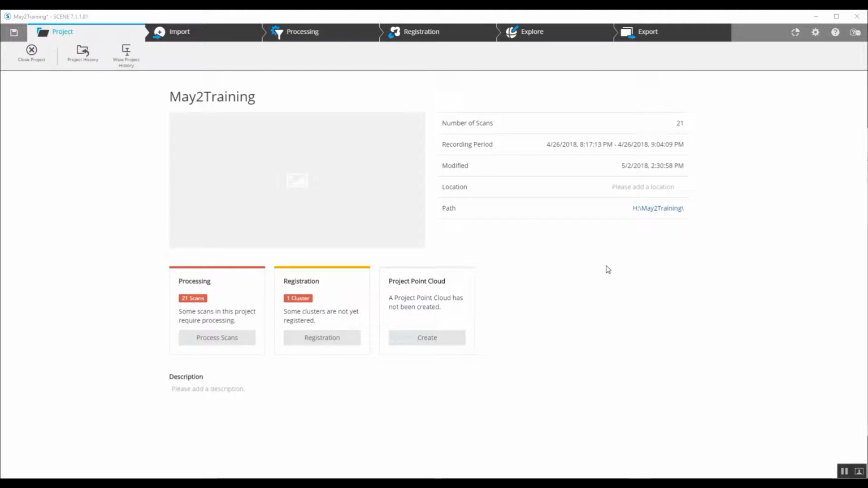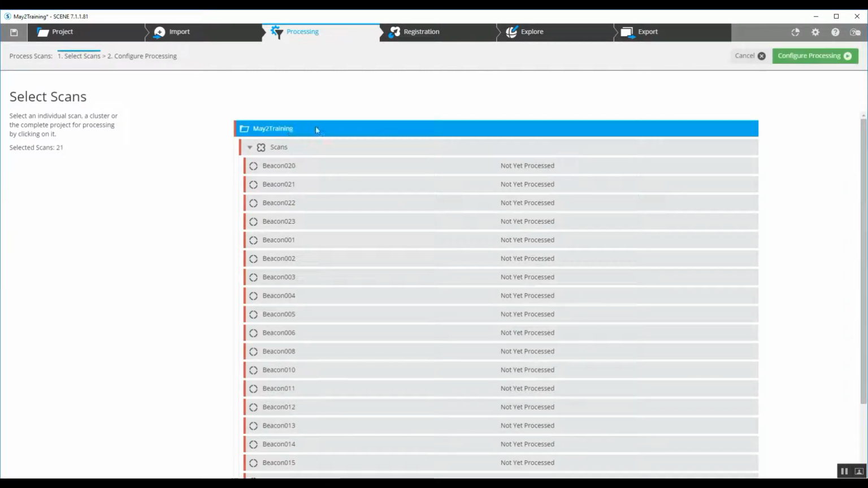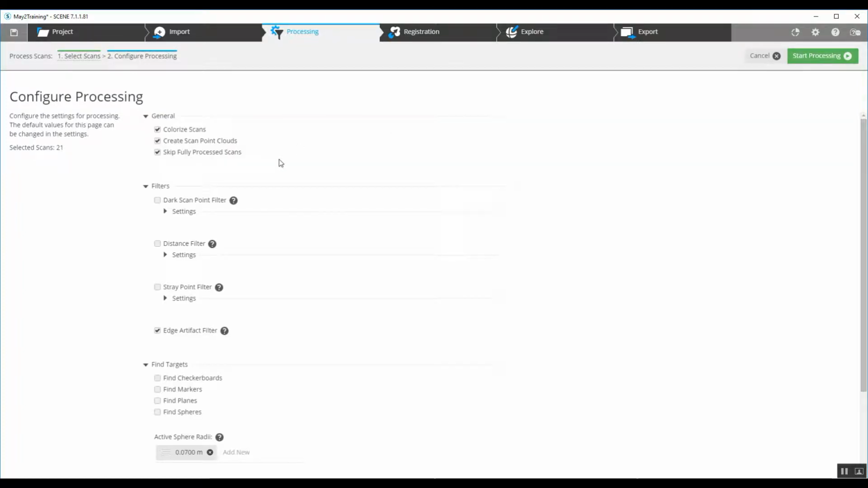Today we are going to register a scan project that's an interior building project, and we're going to just go through some basic 1, 2, 3 registrations here. We are not using any sphere or checkerboard targets. We're going to go into process scans, and we are going to select the top main folder. And we are going to elect to colorize the scans, not create a point cloud, and skip fully processed scans.